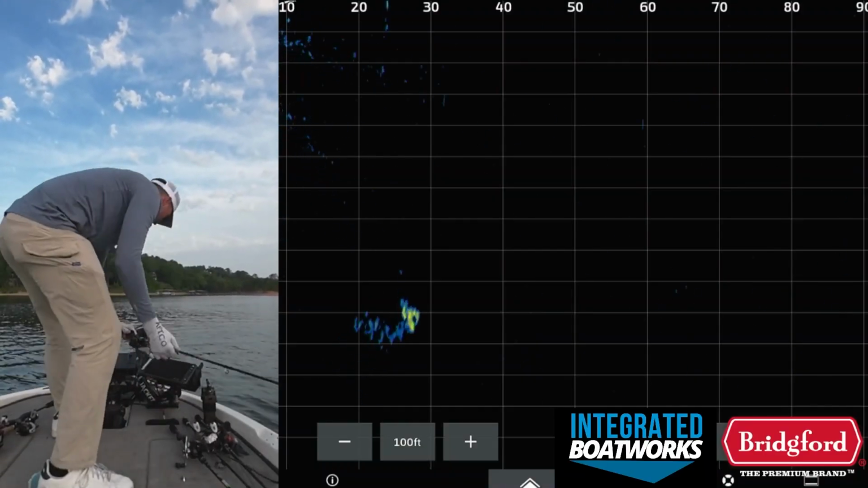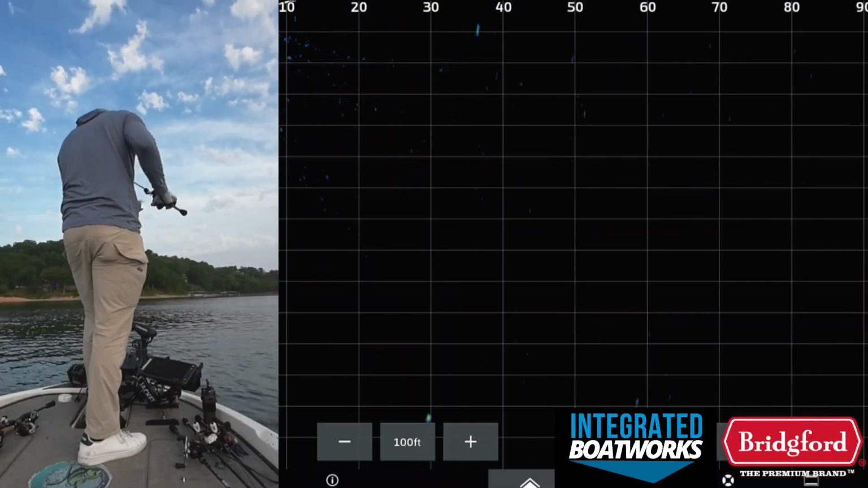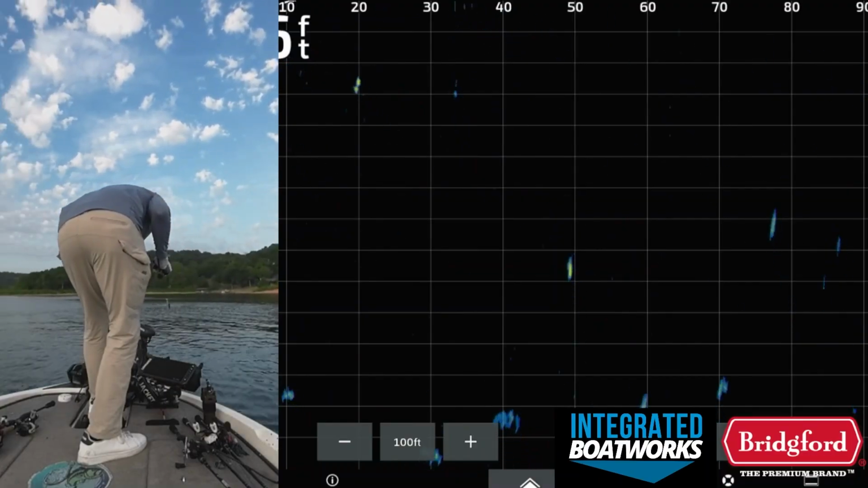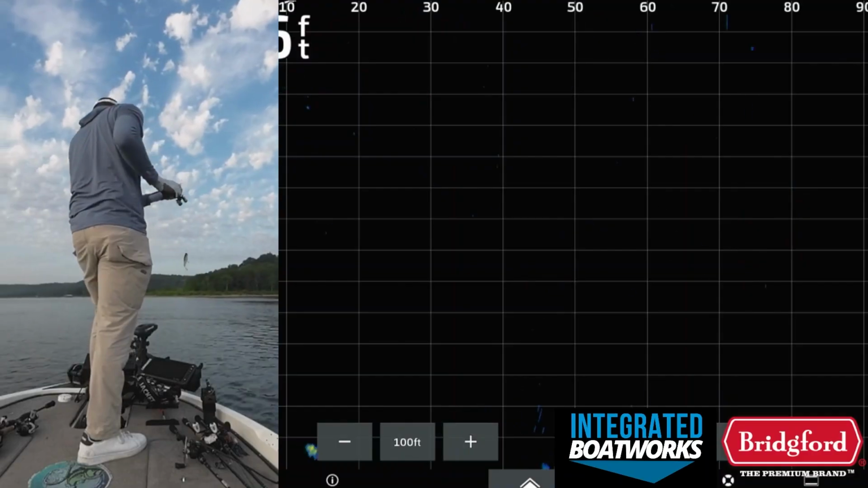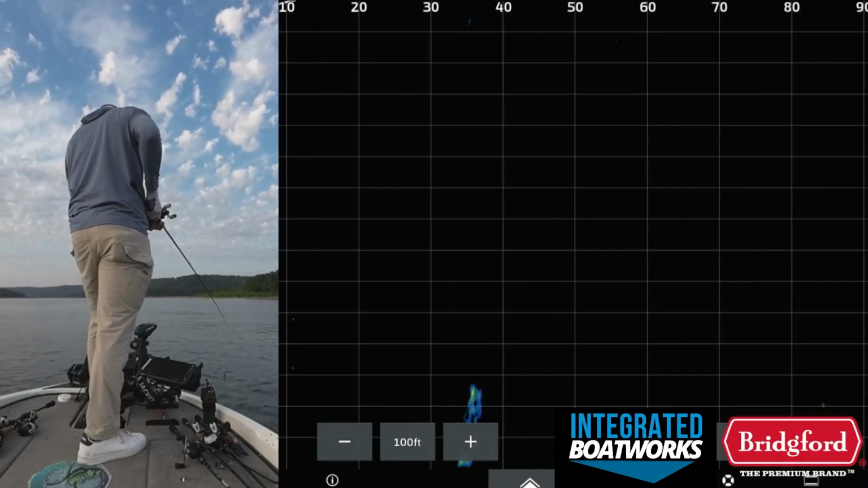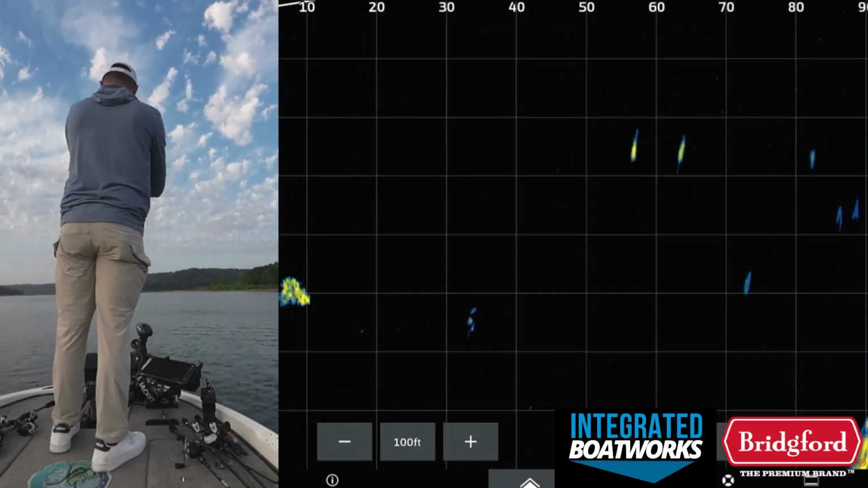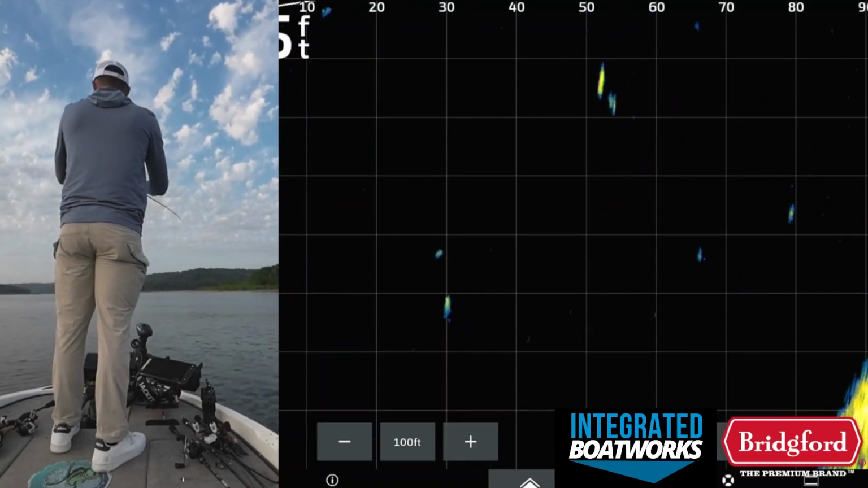I want to wake bait these fish so bad because a lot of these fish are set up really well for the wake bait, high in the water column and all that stuff. The wake bait is going to get you really big bites if you do get fish to actually eat the thing. There's a bunch of fish right there. Oh, he's coming for it. Come on, come on, come on. Eat it. Eat it.